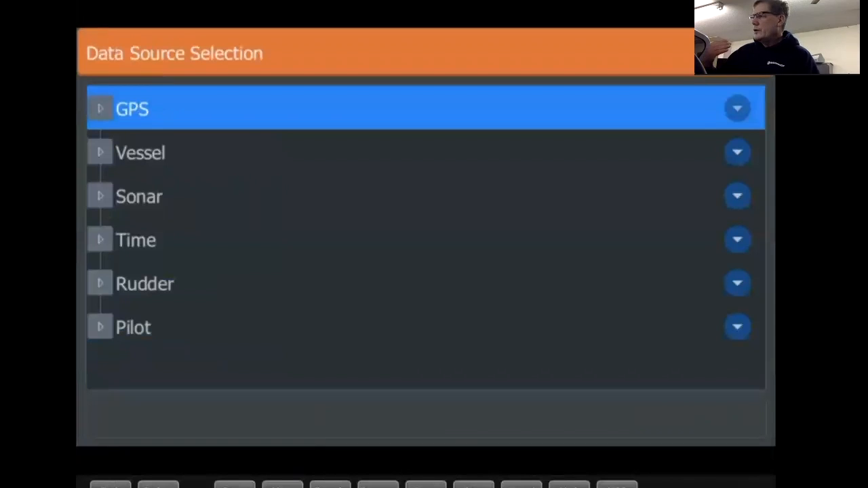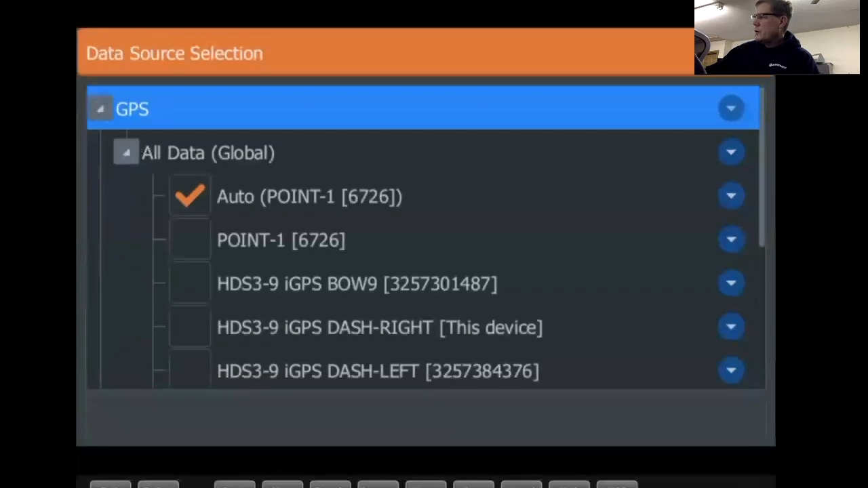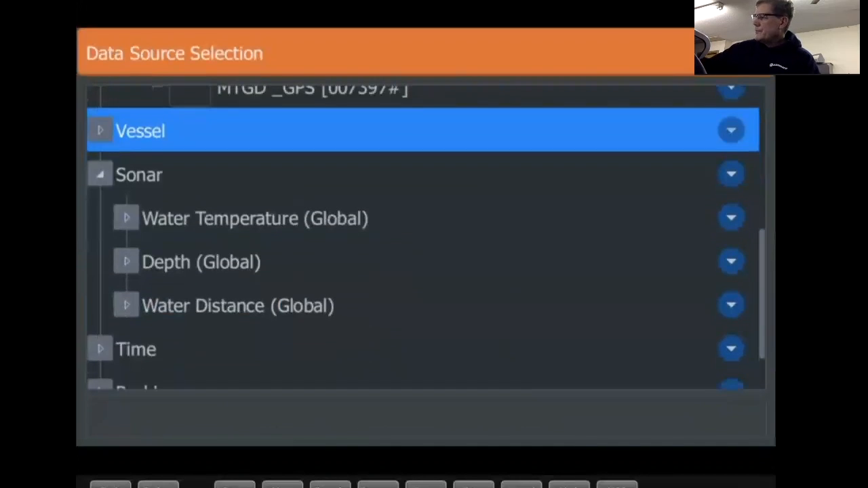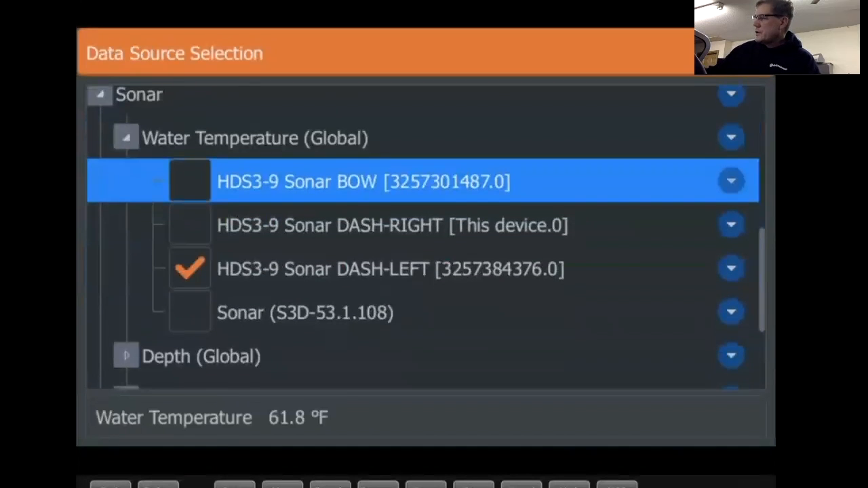Data sources. This can get a little bit tricky to dig into. Again, my boat, I got multiple things. Now I can show you quickly. So for example, I have a 0.1, so it's sourcing my 0.1. And all my units will be sourcing that. Sonar. It is sourcing my dash left for my water temperature.